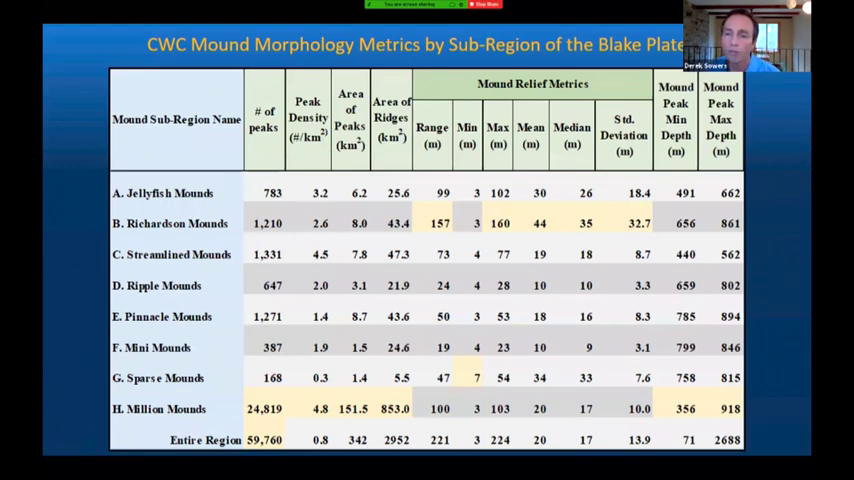So this table here provides a summary comparison of the quantitative morphology metrics that I looked at for these 8 cold water coral mound subregions. The standout numbers have been highlighted in the tan color in the table. And I just want to highlight a few things for you.